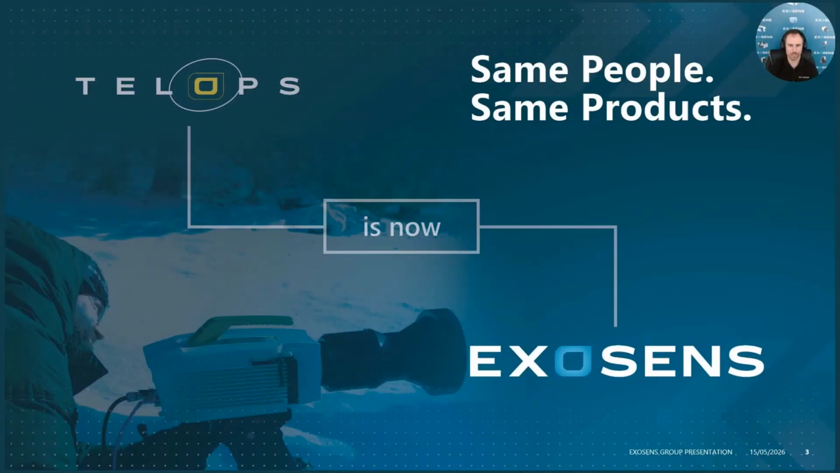Yes, Telops is now Exosens, but don't worry, you're still the same people, same products. You'll just be seeing the Telops logo a little bit less and the Exosens logo a little bit more. So if you see us walking around at conferences or during webinars and presentations, we will be wearing that and showing that Exosens logo. Telops is now just kind of under the Exosens umbrella. We're making that full transition this year, so don't worry, still the same company.